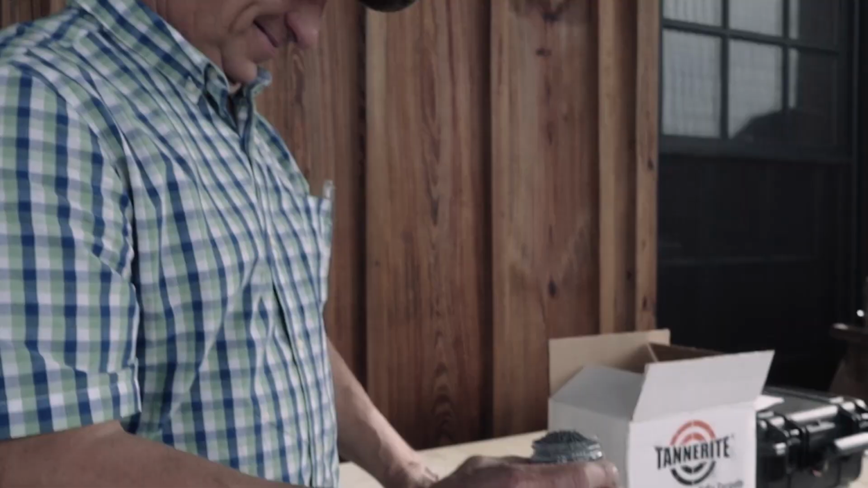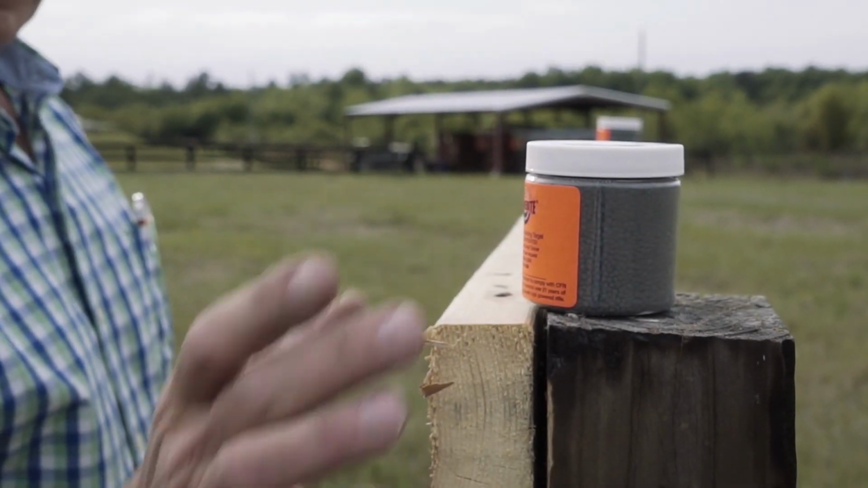For those of you back home that don't know what tannerite is, it's an exploding rifle target, and when you hit it, boy, you'll know.